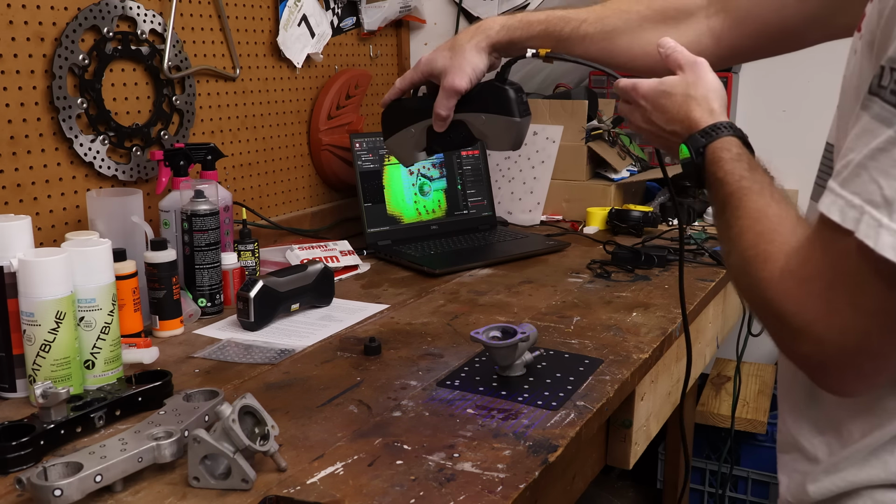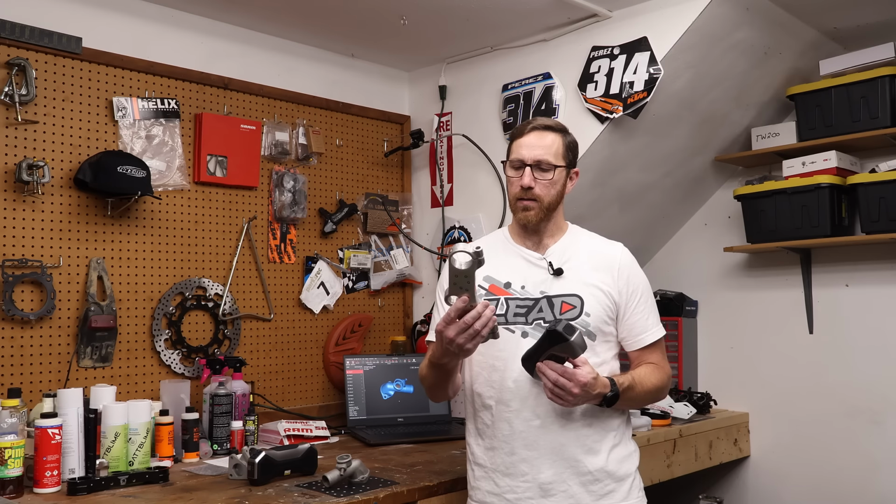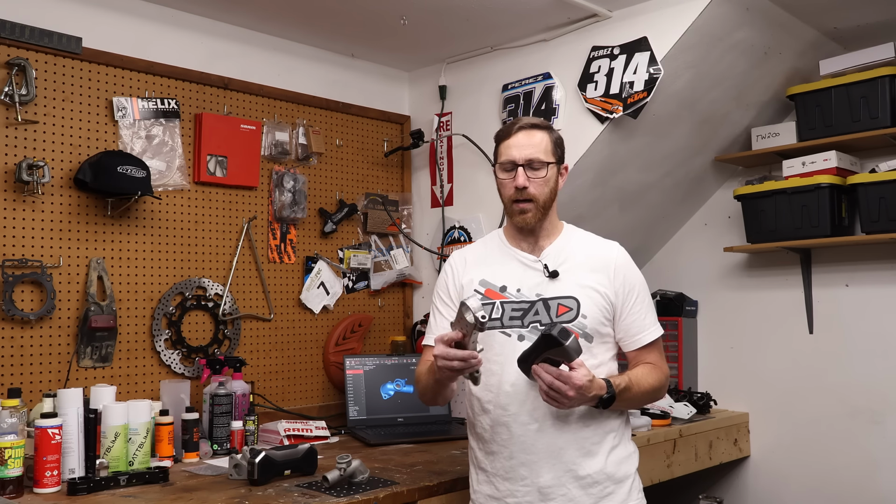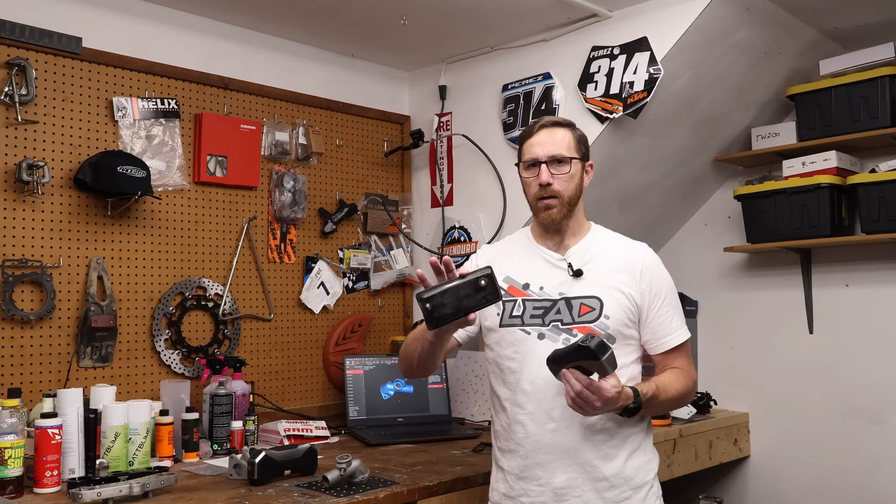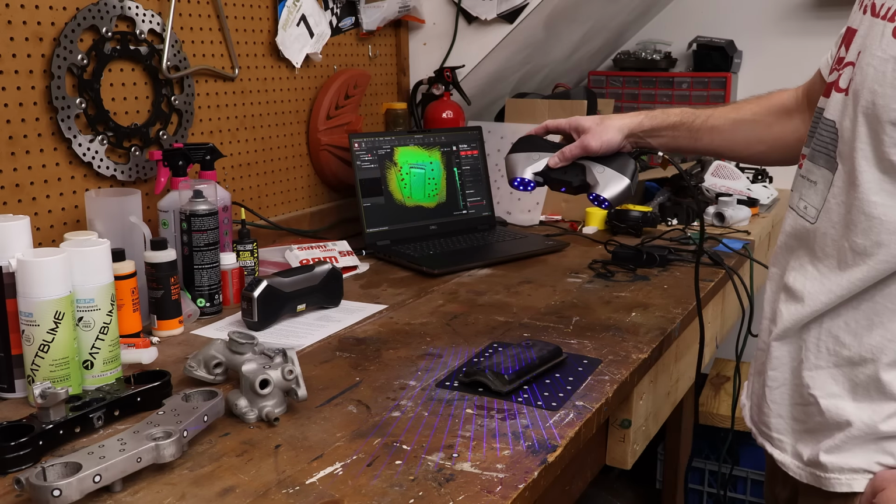I tried it on this triple clamp, which we've done several times on the channel. I did the castings on the bottom in single line, and I did the shiny side on the top. All that was fine. I did another black part, this is powder coated, basically stamped aluminum. Totally fine with that in the laser mode.